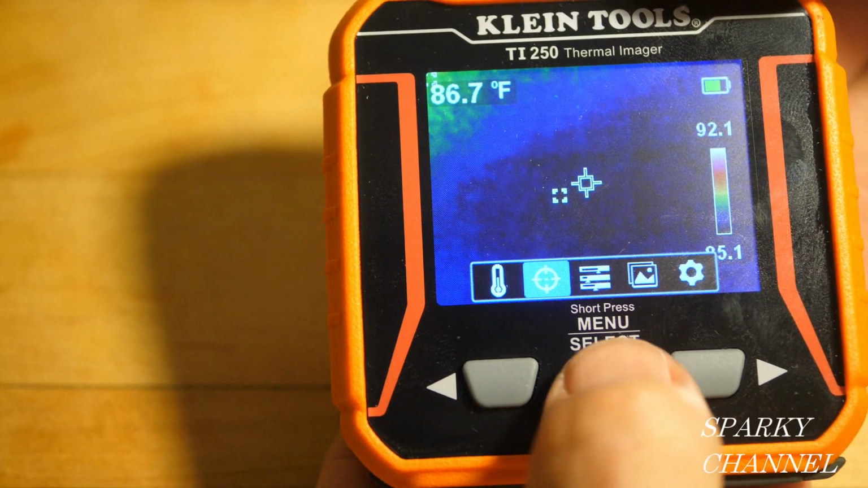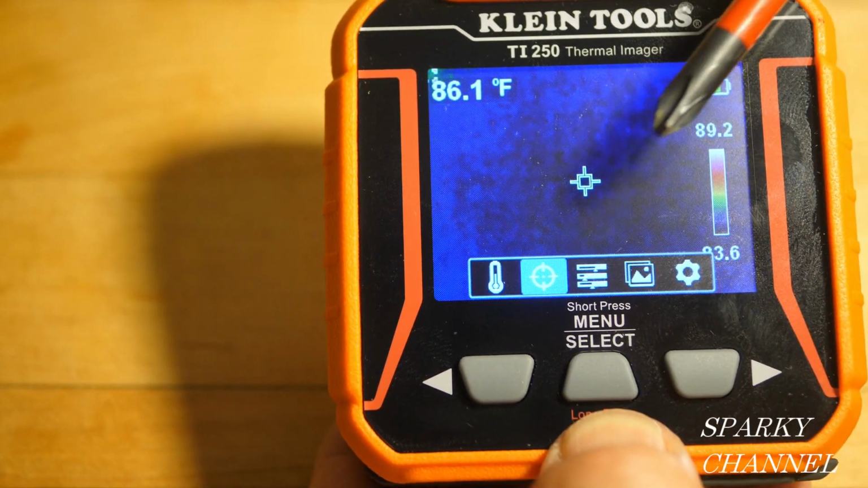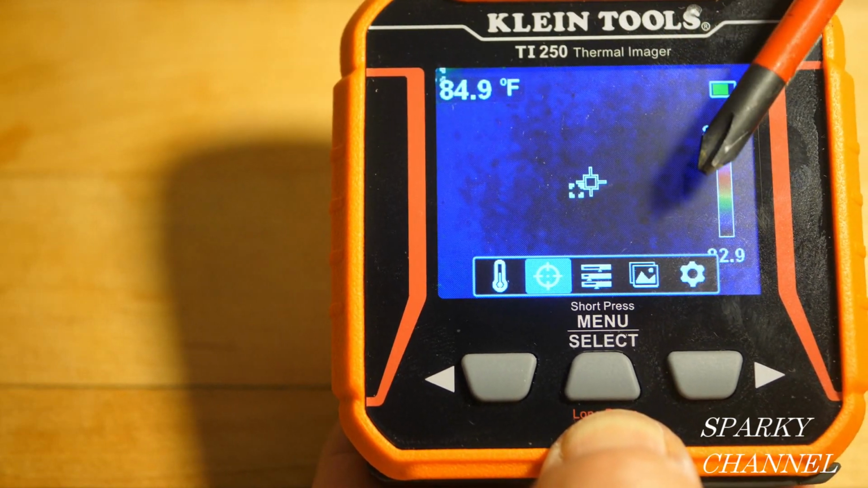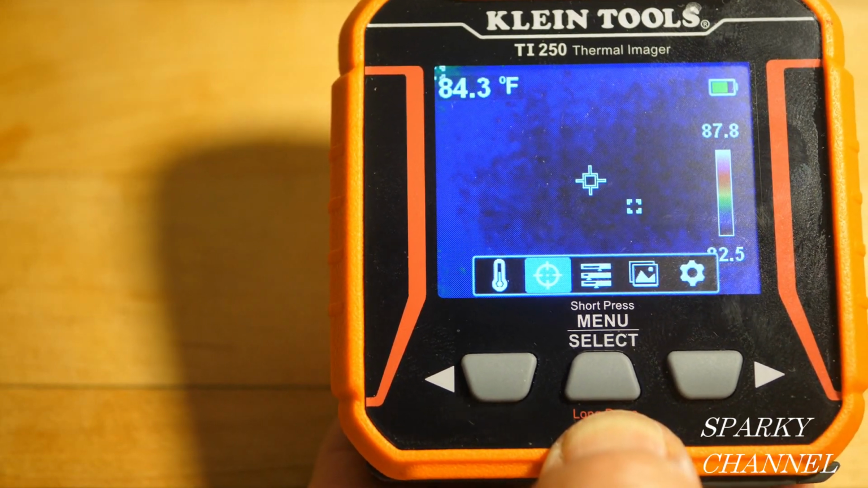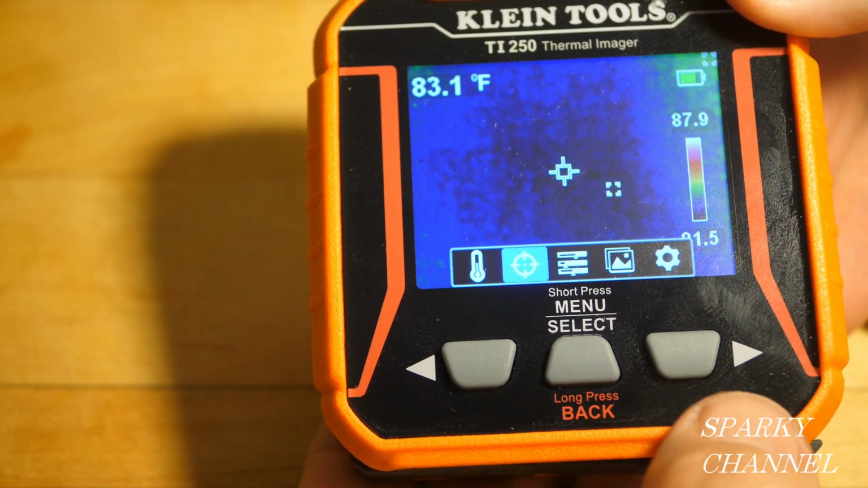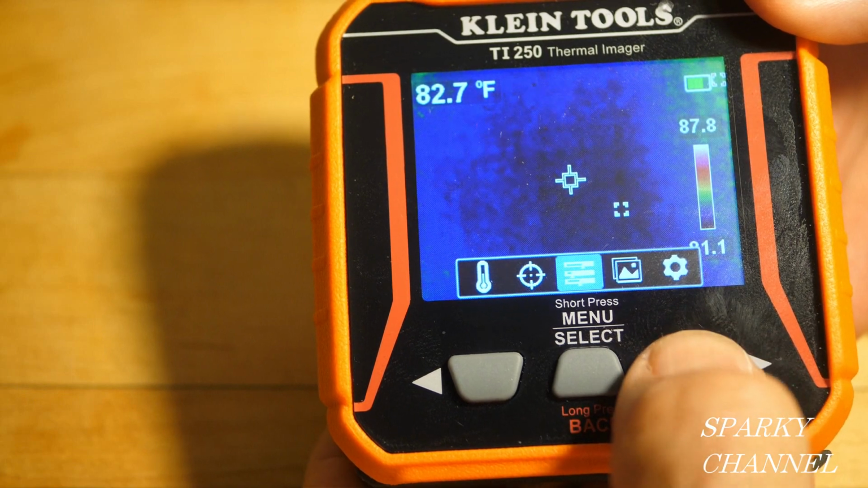So this is for the crosshairs. You can leave this crosshair on and take off these little ones. There's little ones that are moving around that show you the high and low spots. So you can take those off. And then here's the next one.